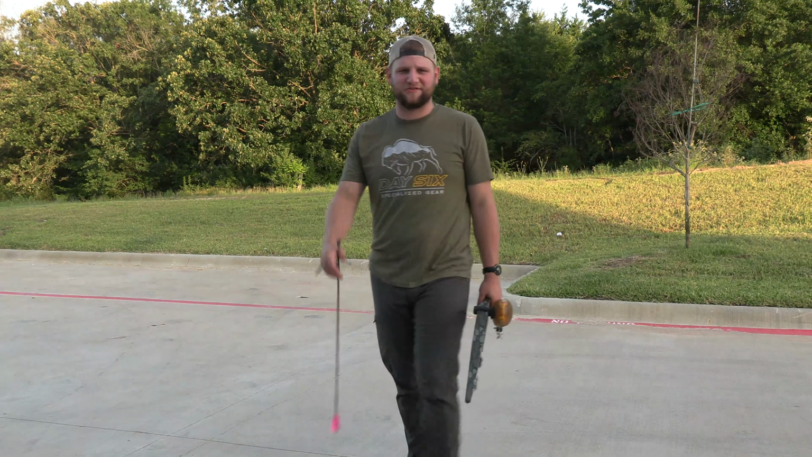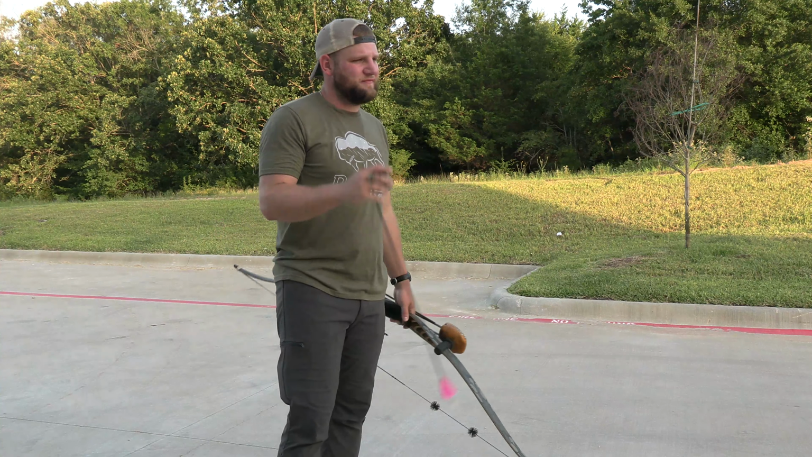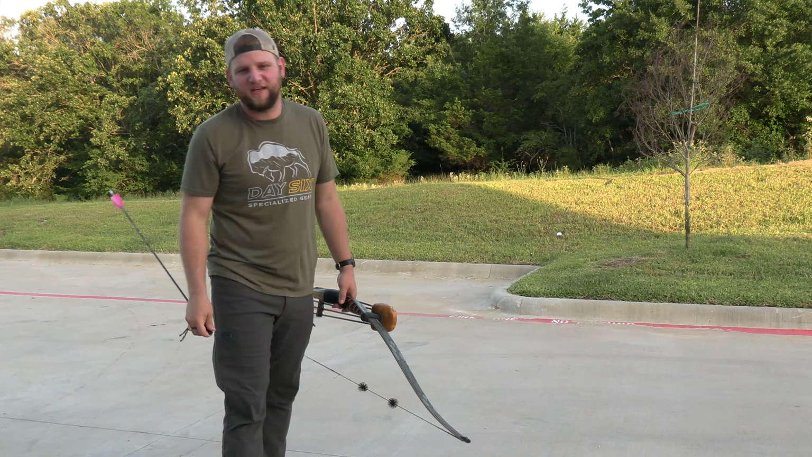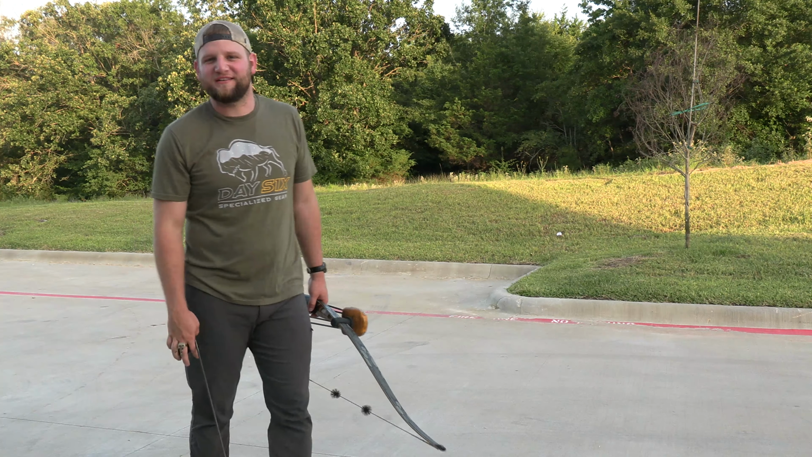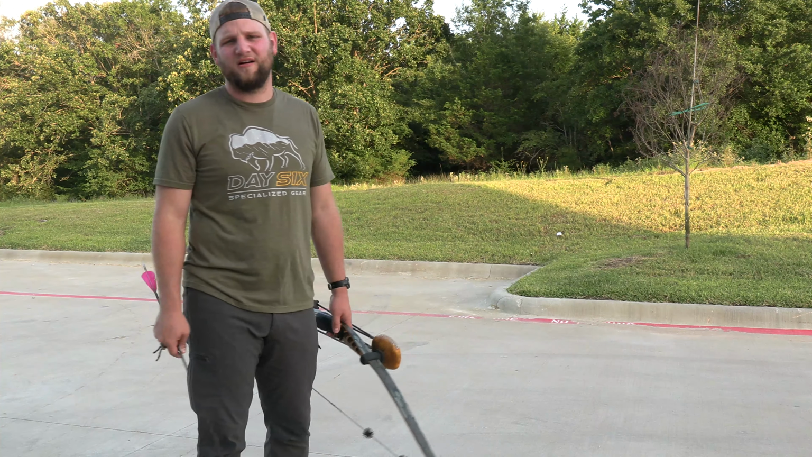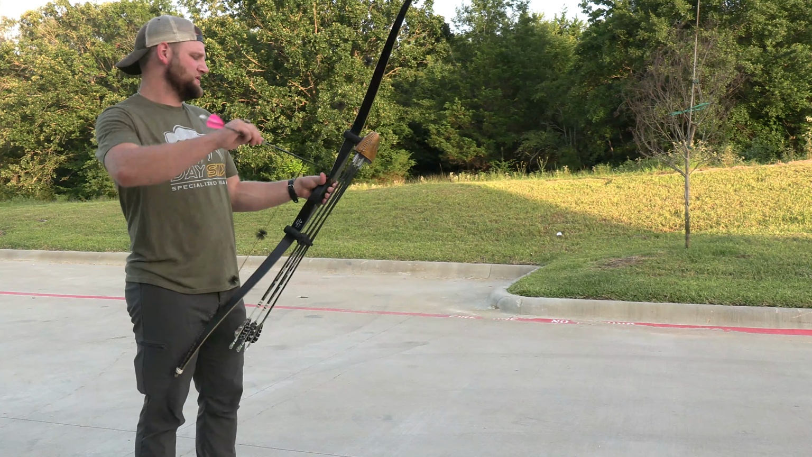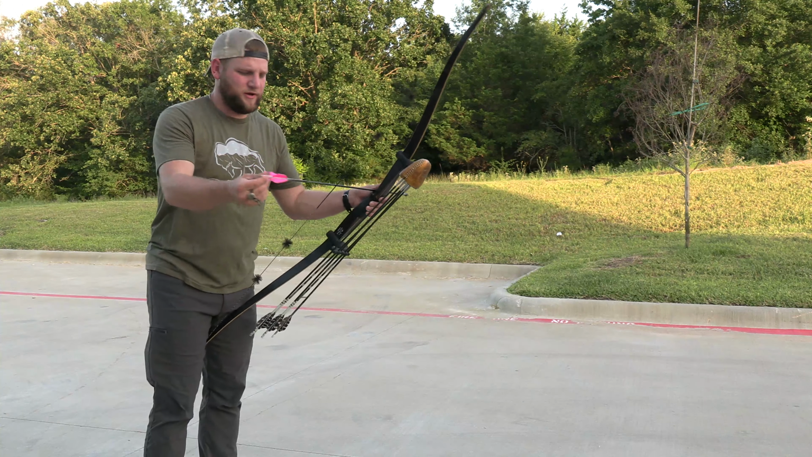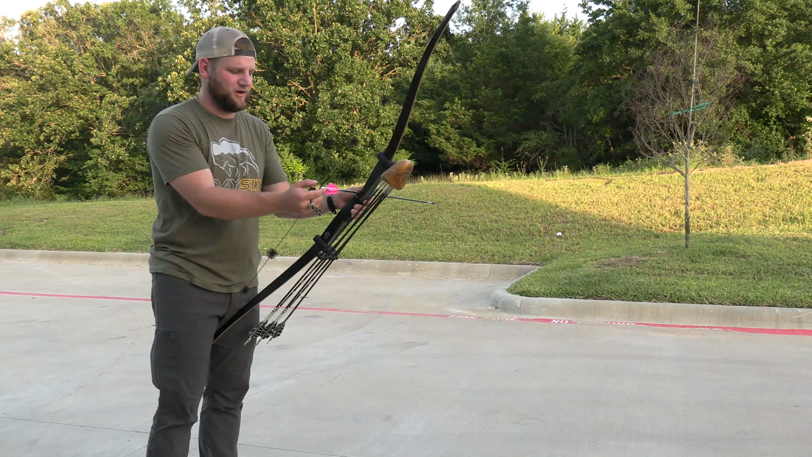Well, it looks like my sights are still on. It's about 7:45 here in Texas. It is still hotter than sin. We're excited to get after these pigs this evening. Clay's gonna be here in just a little bit. He's gonna pick me up about 9 o'clock right at dark. He's been seeing a bunch of pigs out in these fields, so we're gonna see if we can't find one tonight, or 2 or 3. We'll find as many as we can.